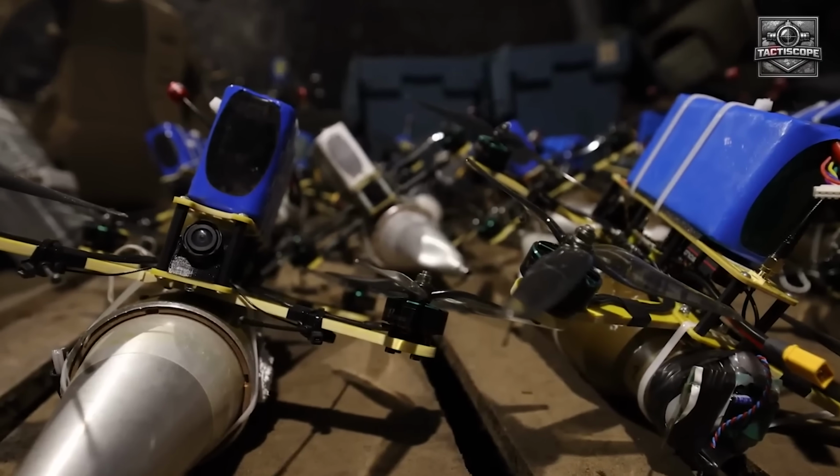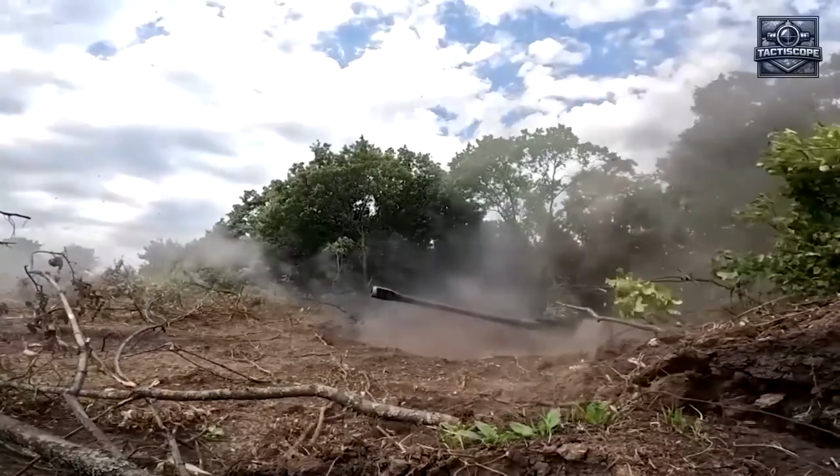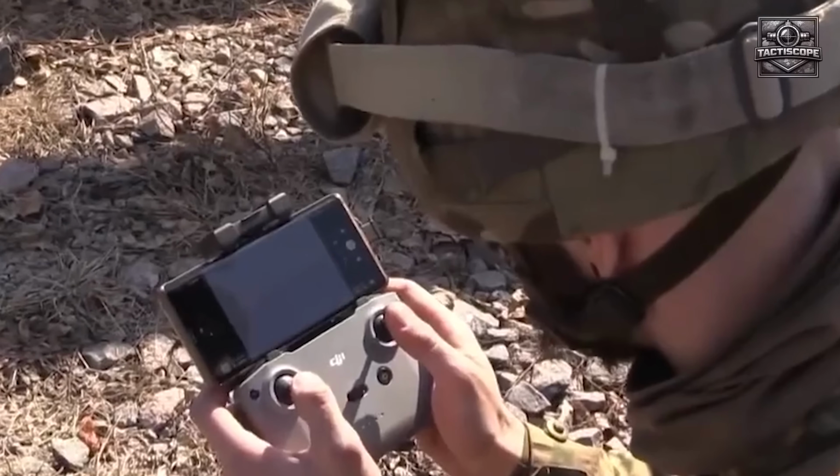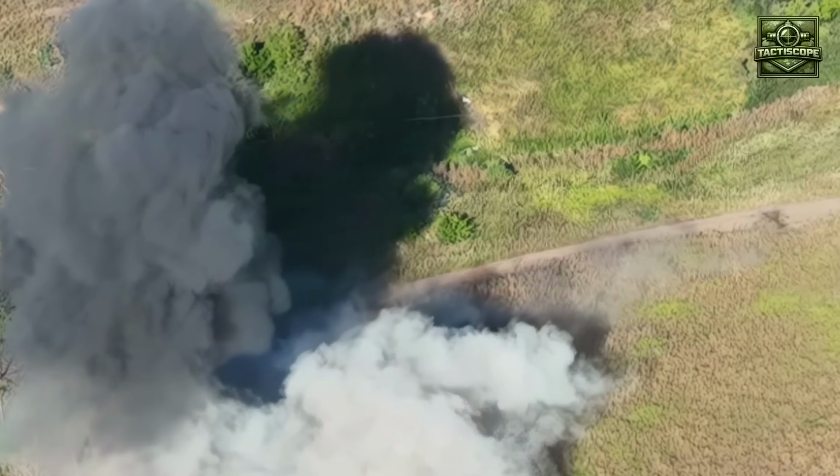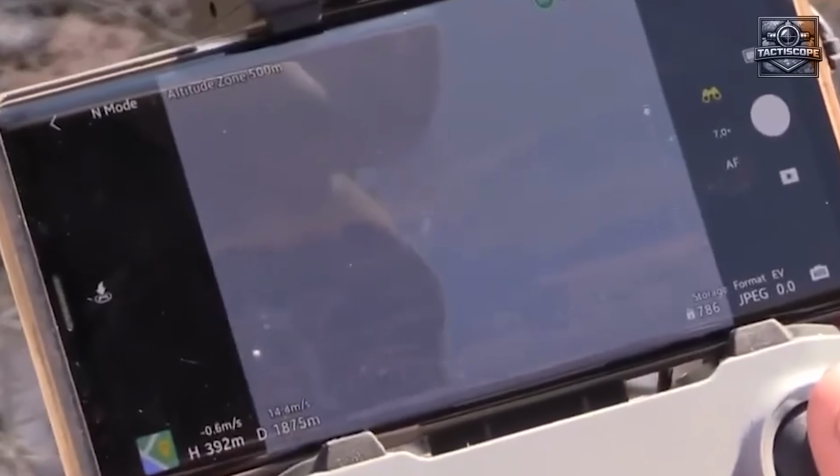4 Rarog-10s expended. A handful of artillery rounds. 1 reconnaissance drone still circling at 280 meters, its battery indicator dropping toward 40%. Below it, a 400-meter stretch of road held a burning trailer, a destroyed quad bike, and the scattered remains of an assault group that had been 20 strong 10 minutes earlier.